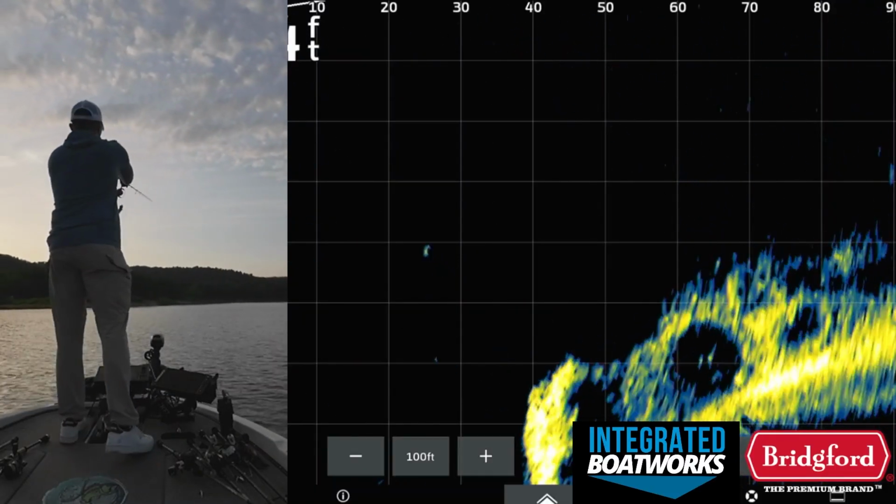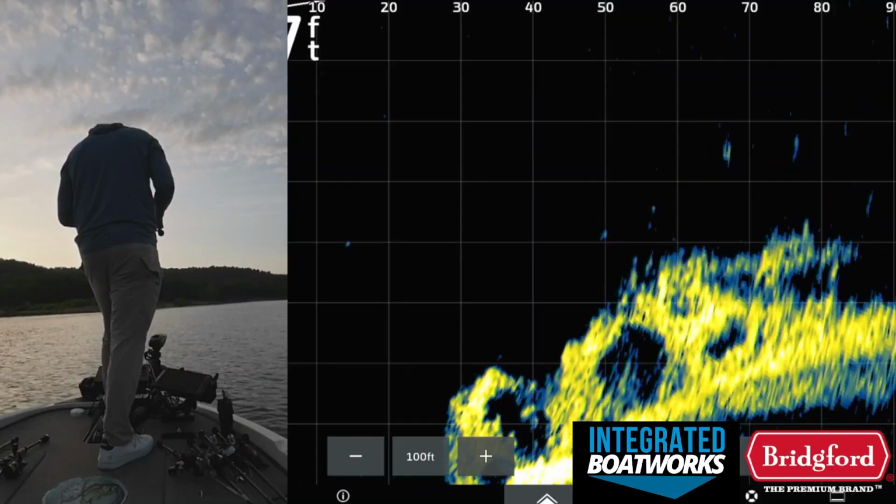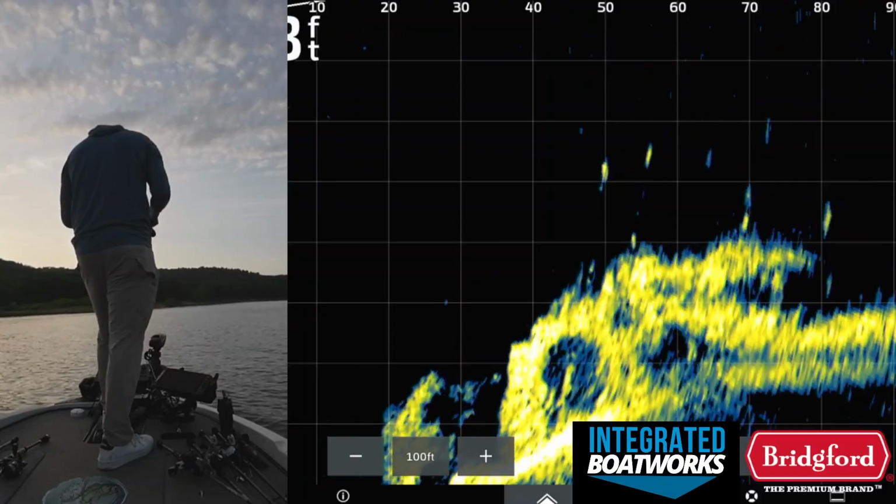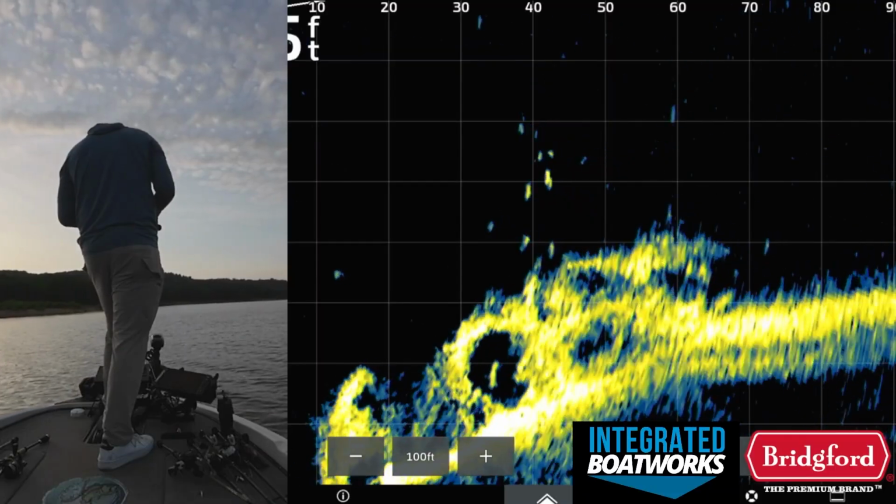Sometimes it's actually easier to catch them when they're by themselves, which is kind of interesting. But I just threw on those fish right there, and they'll come up and they'll get really curious about the bait, and then they won't commit. It's very weird. There's a bunch of fish on my bait right now.